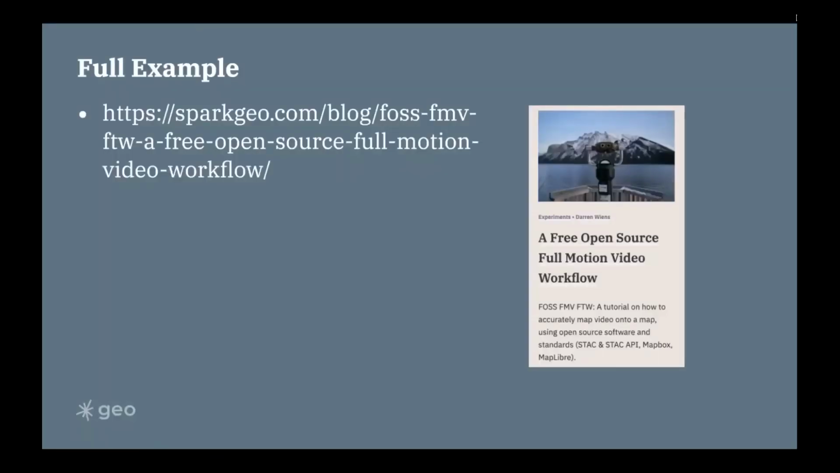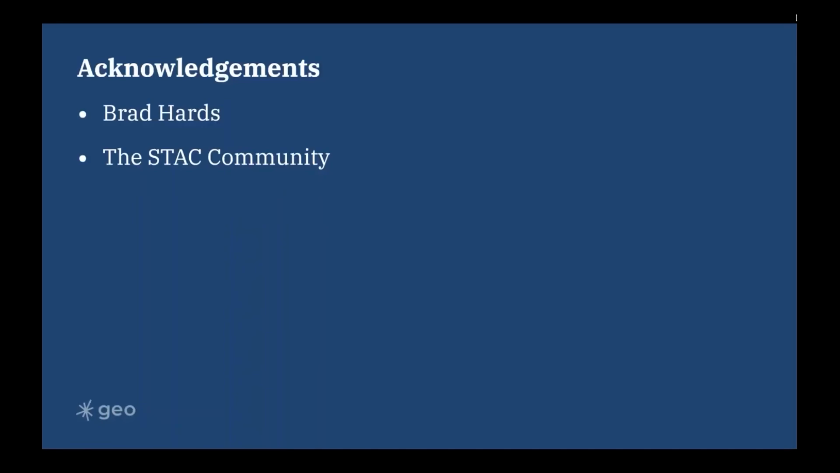There is a full example on the SparkGeo blog that shows how you can actually extract the in-band metadata from certain video files. You can find that at the URL here. Thanks to Brad Hards, who's provided a lot of useful feedback on the extension so far.